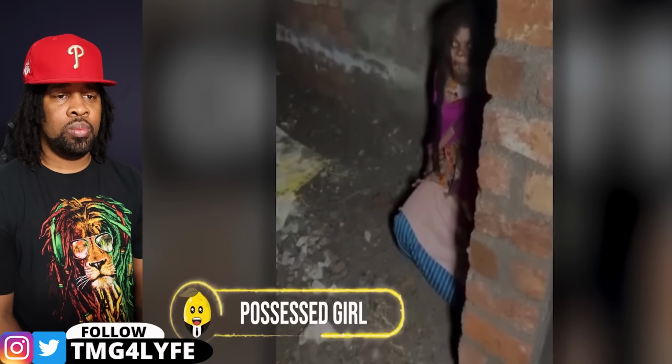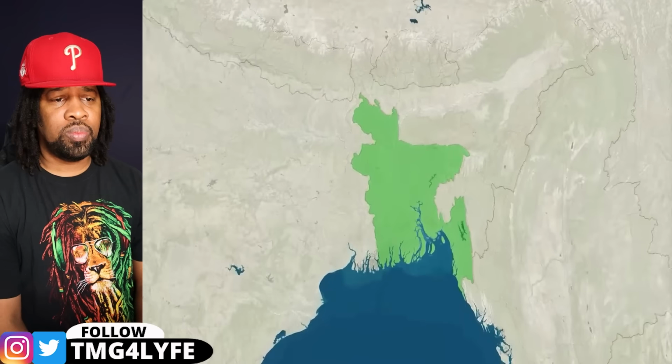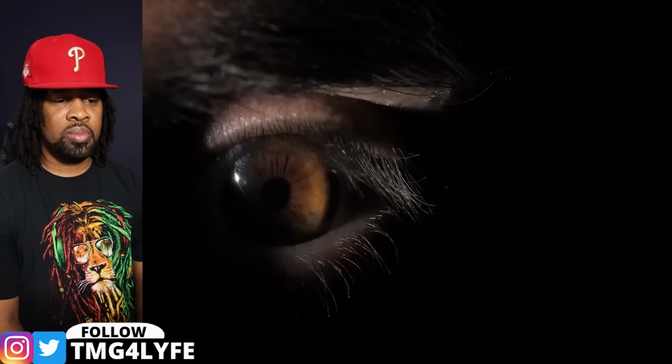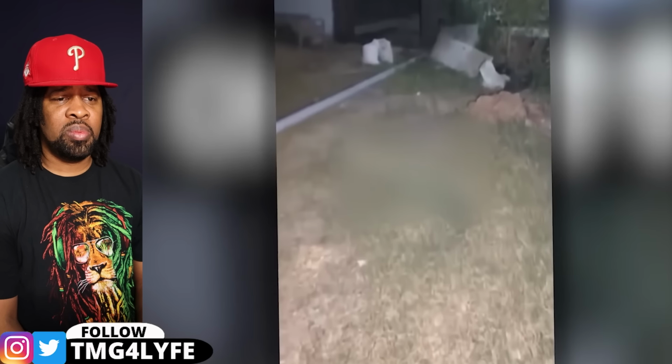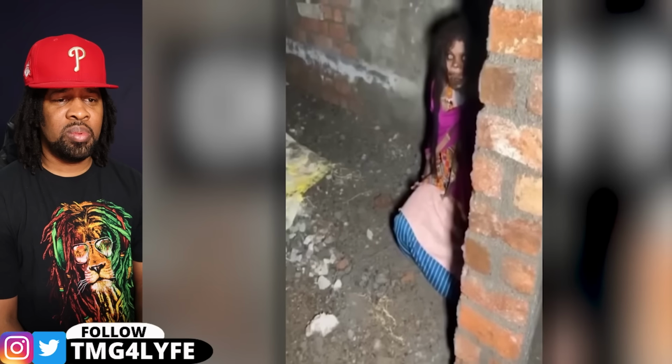Possessed girl. A man from Bangladesh was jolted awake by creepy noises coming from his backyard. Curious and a bit freaked out, he grabbed his camera and rushed toward the sound. What he captured was the stuff of nightmares. The noise led him to a building, and as he was about to enter, he was welcomed by this.